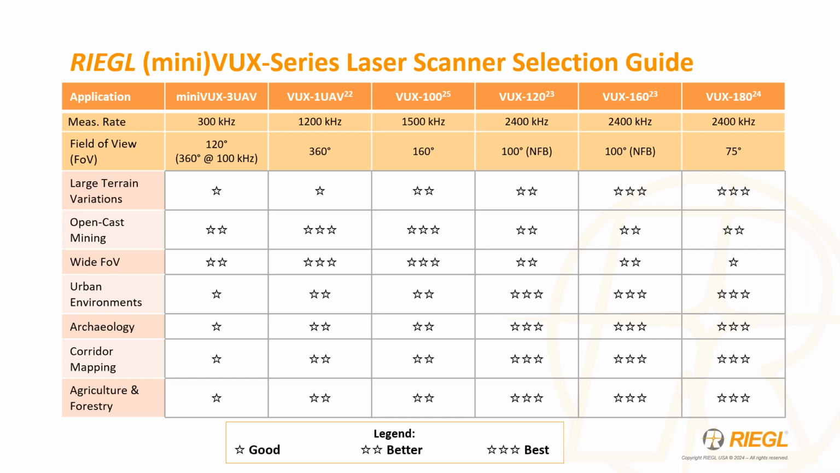And last but certainly not least is the creme de la creme of the VUX fleet with regards to the ULS integrations. And I would say the VUX 120 and higher will provide the same accuracy as the VUX 100, but of course, more penetration through dense canopy with the NFB.